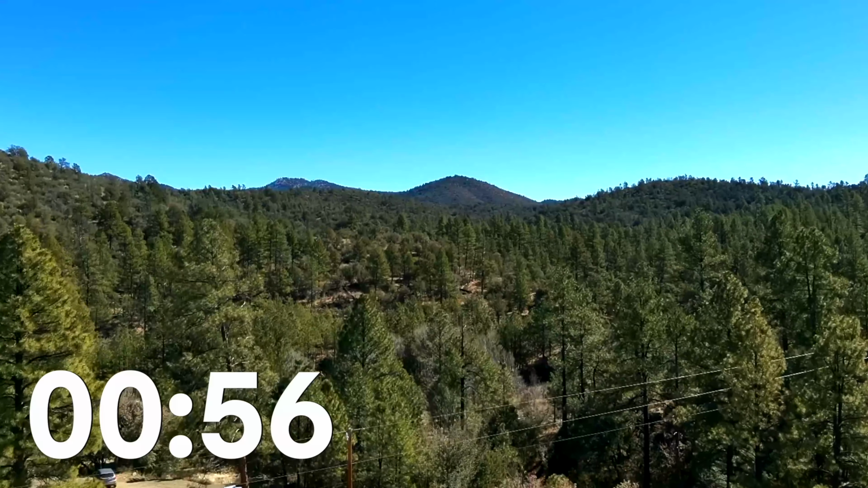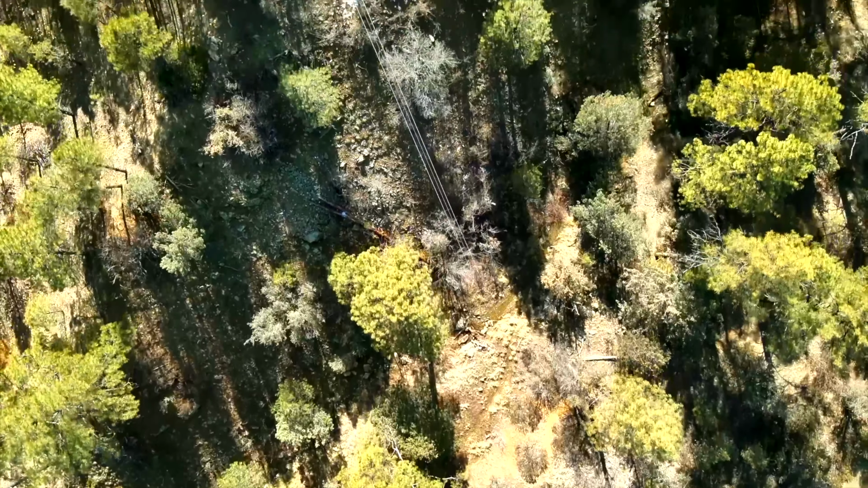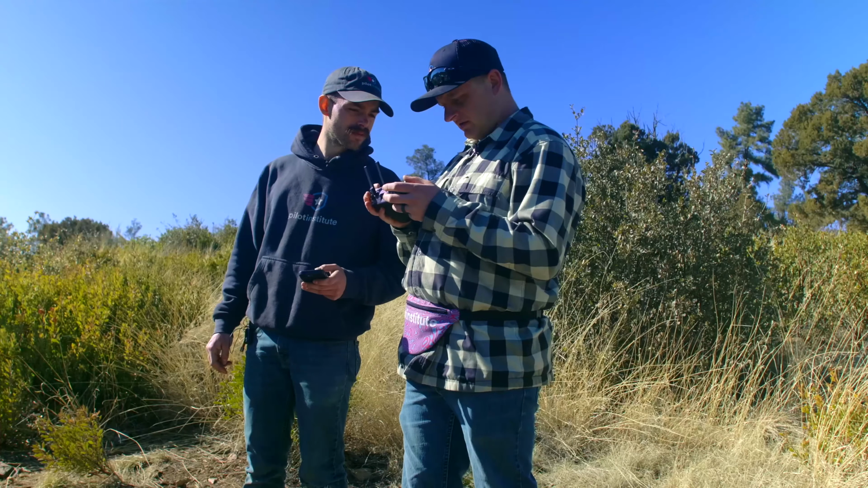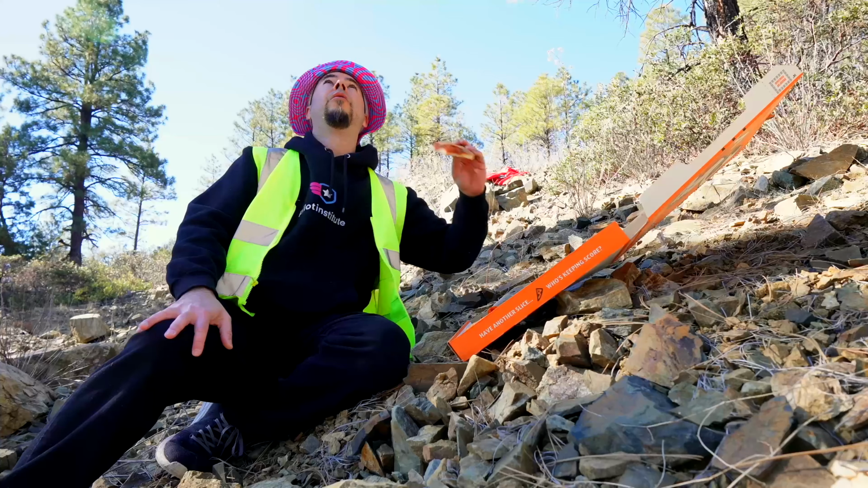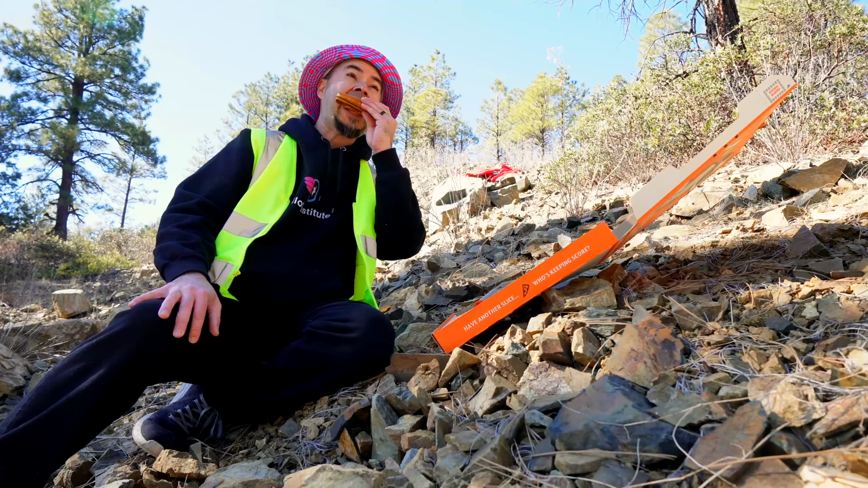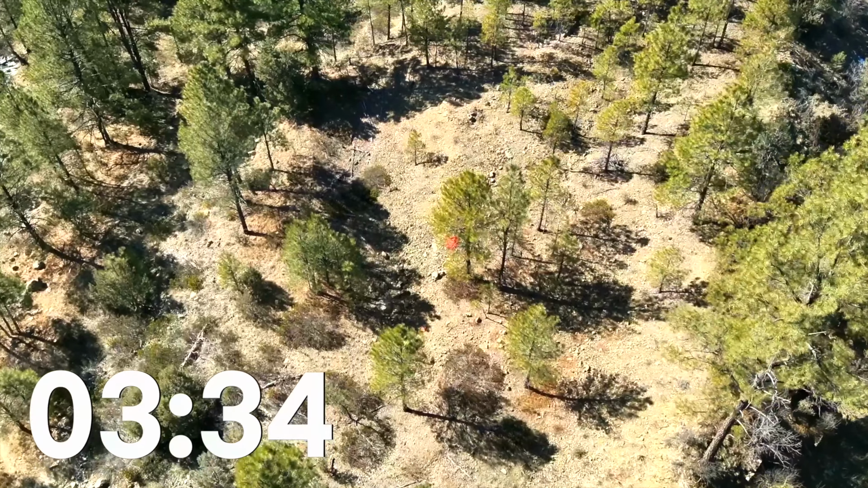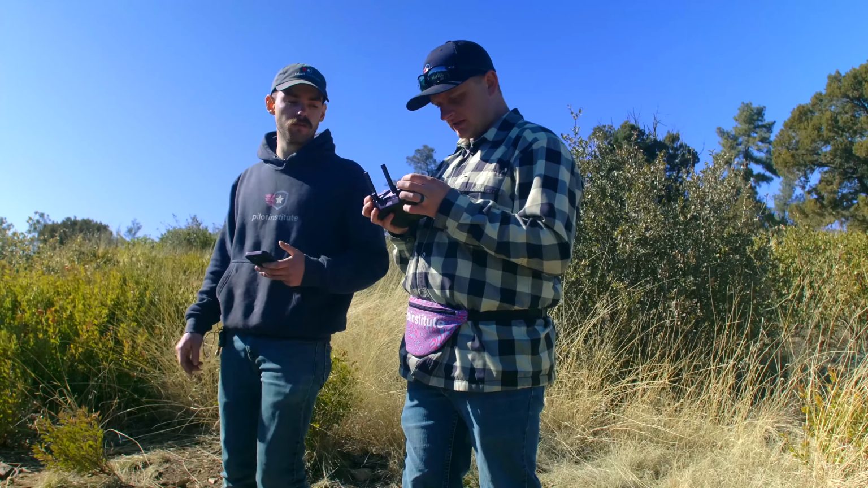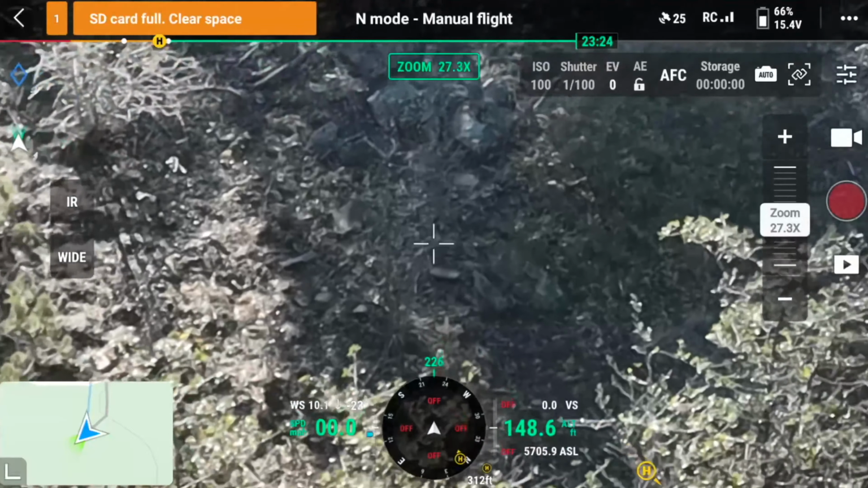All right, headed southwest here, looking for a red sleeping bag. Let's flip over to IR here. Oh, that's not gonna be helpful. That is a tree. Alrighty, there's something red down there. That's a sleeping bag, all right. Should be close. Should be close. And that right there is a rock, not a Ben.